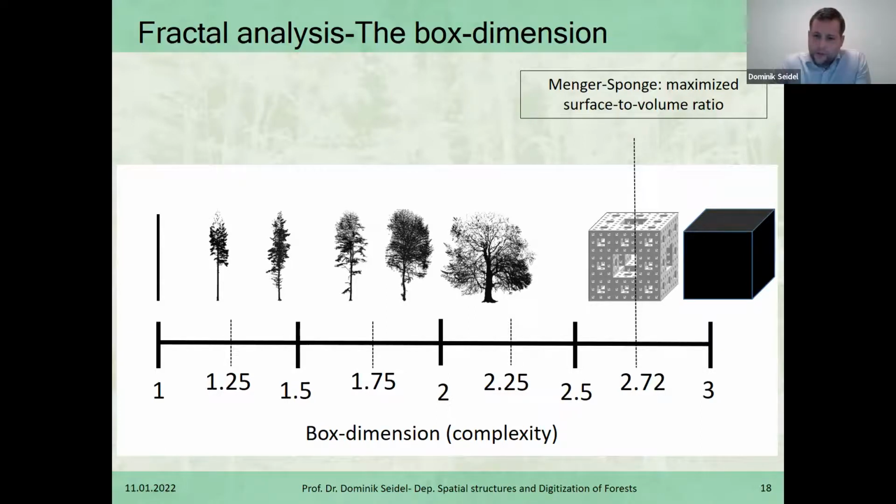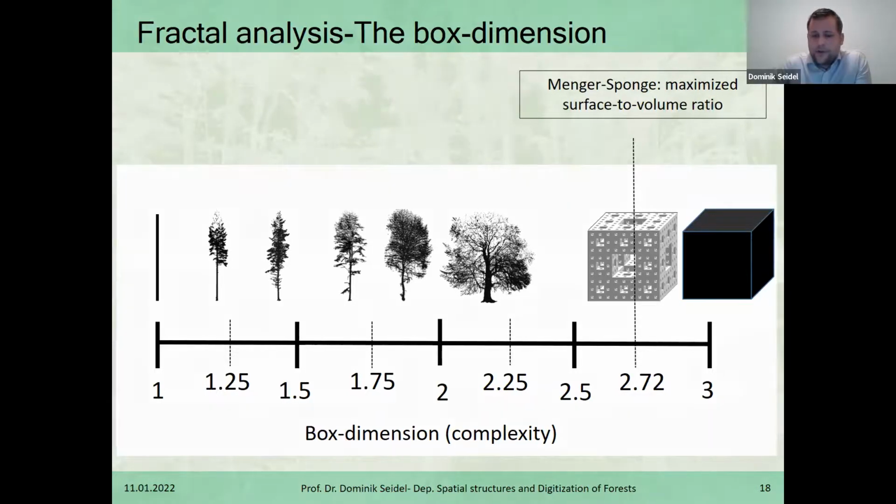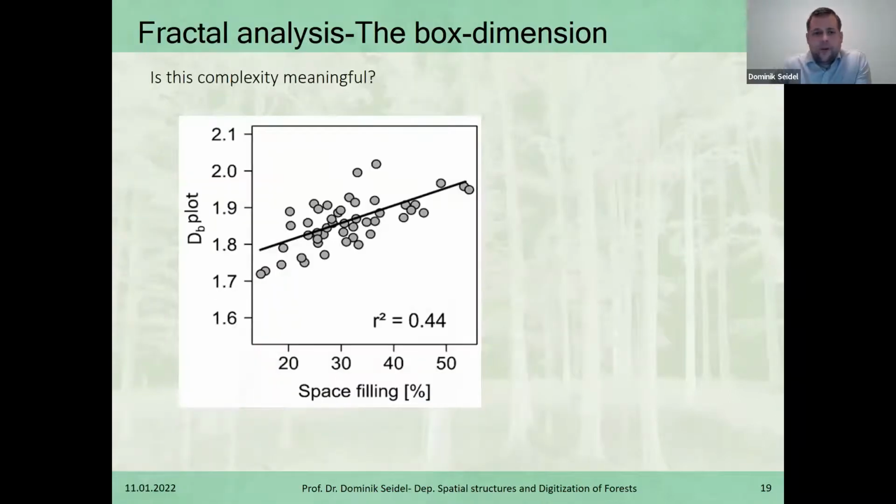And somewhere on this axis, basically, you could line up every tree, and also you could line up forest stands. And we started out with looking at forest stands and found that, of course, depending on season, there's differences and stuff like that. But we looked into some trees here in the summer condition and forest, basically, in summer condition forest plots, 40 by 40 meters, and we saw that the complexity, so here dB is the abbreviation for box dimension, on this plot level was first of all related to the space filling.